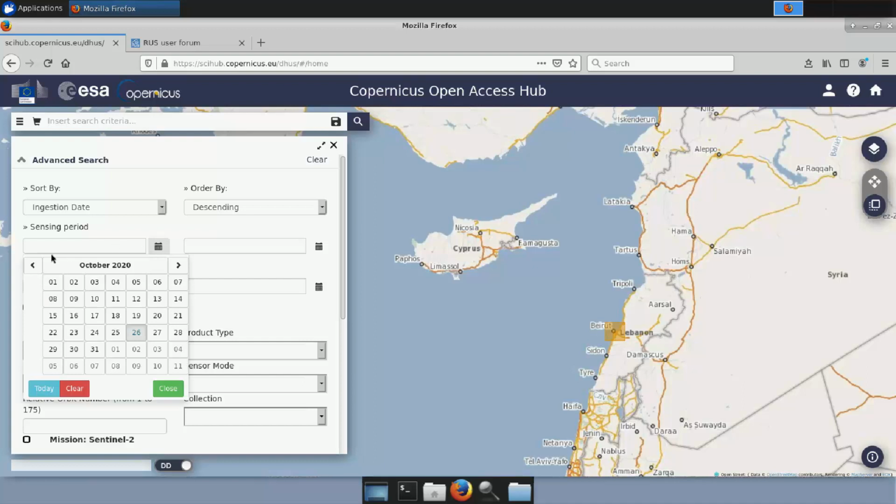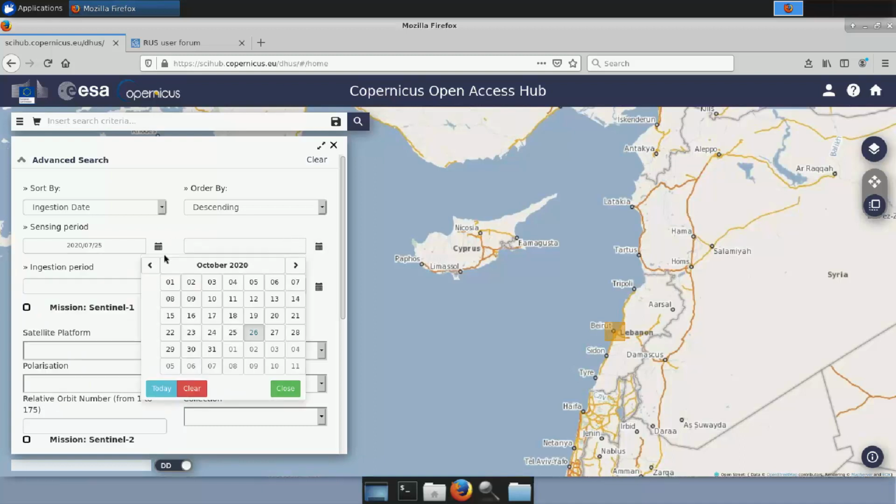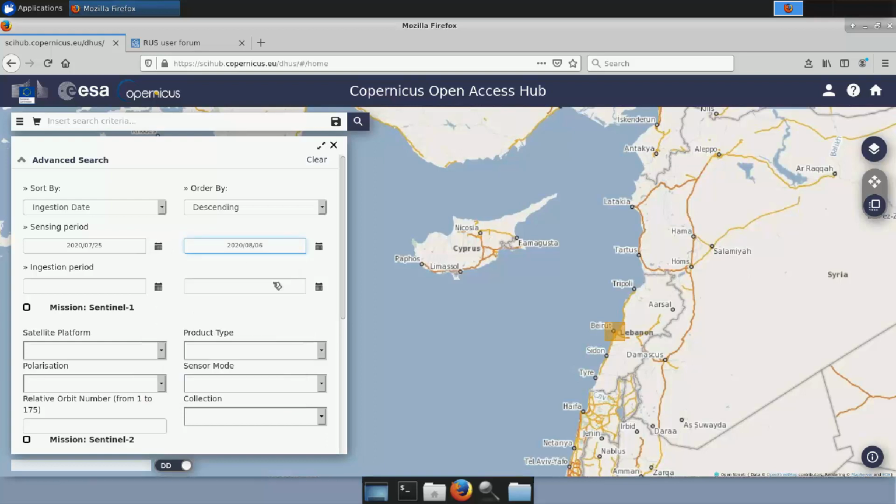As the start period, let's put, for example, July 25, 2020 until, let's say, August 6, 2020. We select Mission Sentinel-1. So first we will check what's happening with the Sentinel-1 data and then with the Sentinel-2. In the product type, we select SLC. In the sensor mode, we select IW.